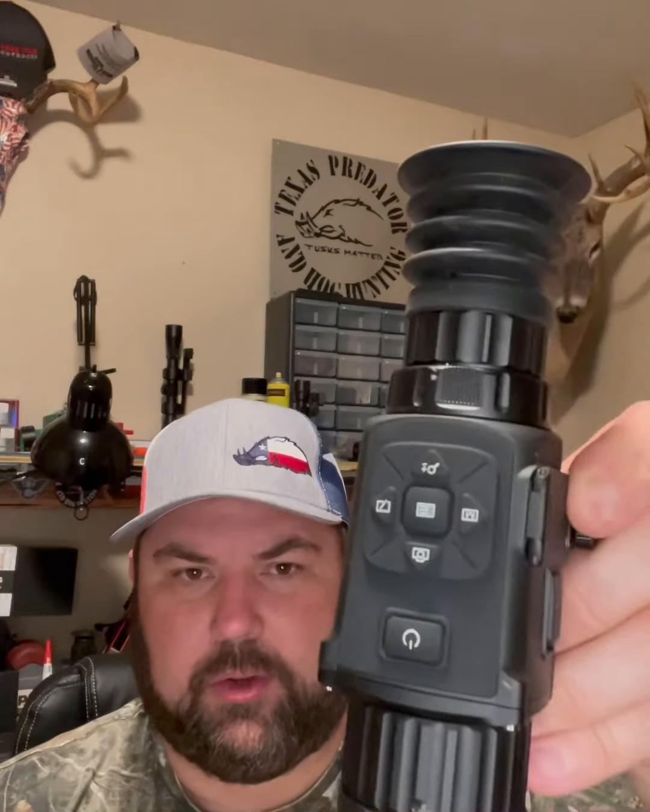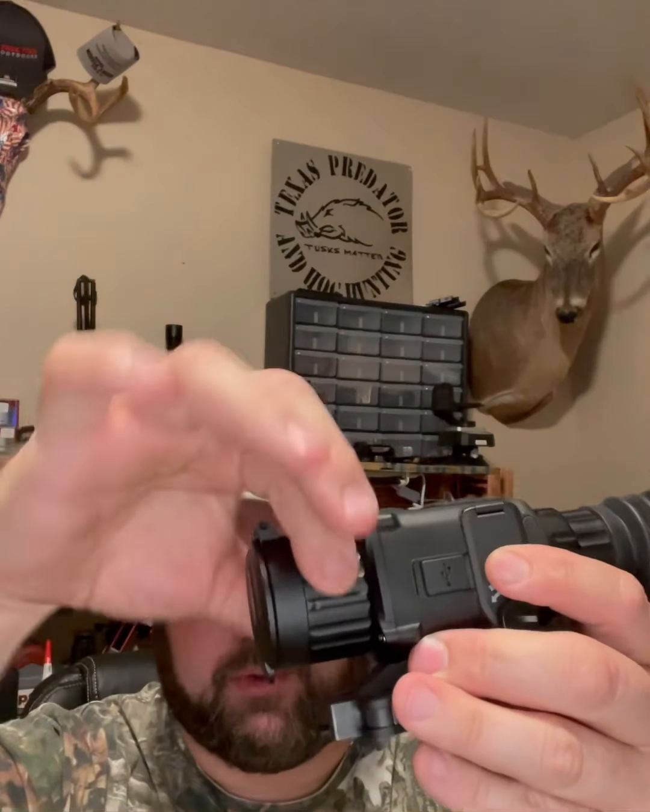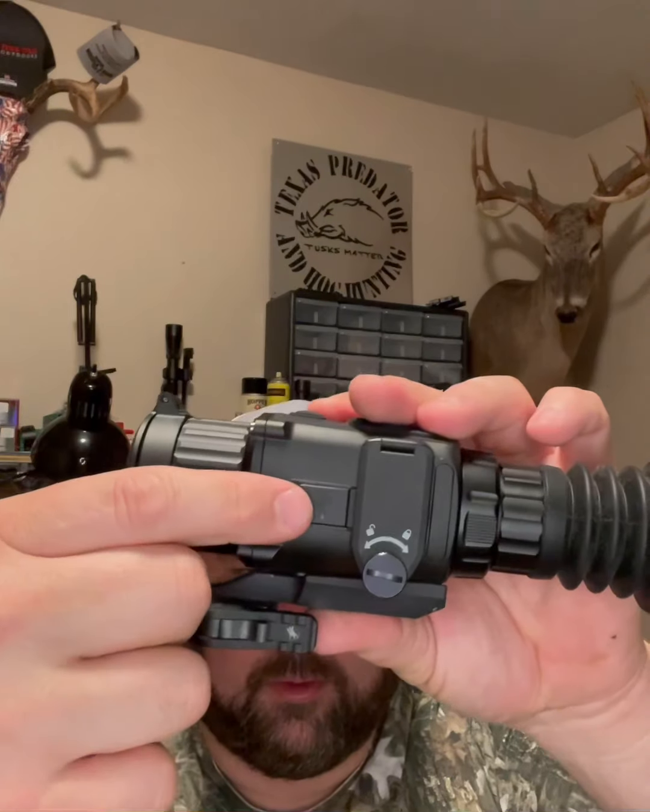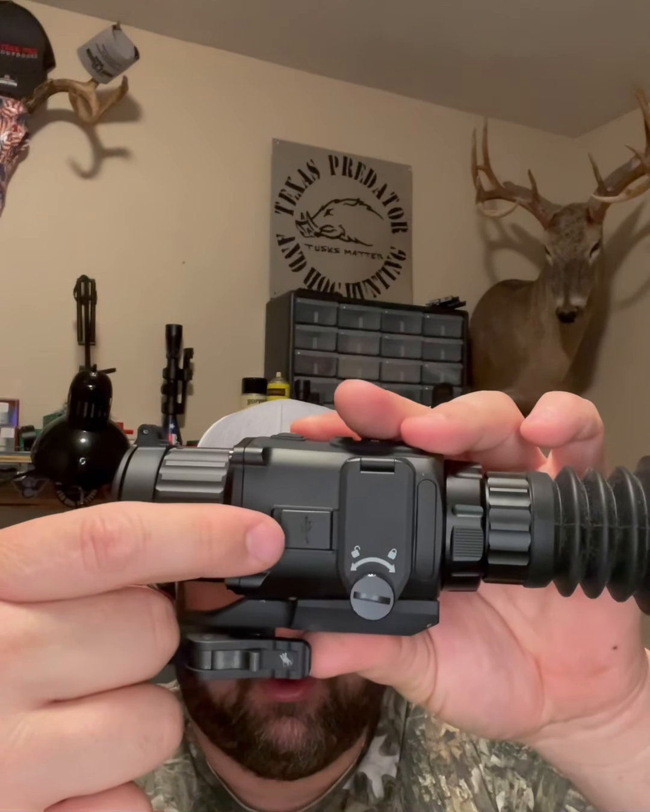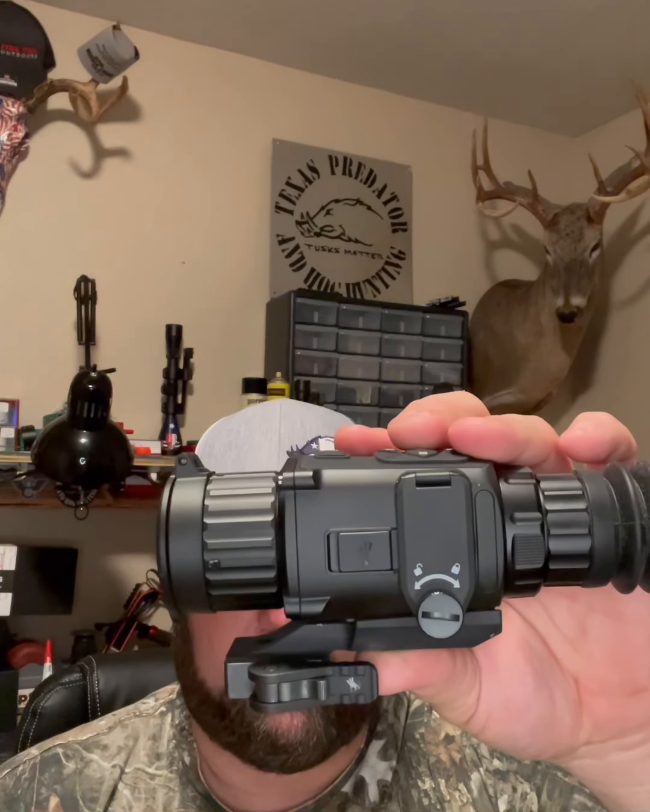You can see the button layout on the top. There's your end cap. It's got a focus, and there's focus right here for your eyepiece. Batteries go inside here. It's just got a screw. You unscrew the screw, and you can plug it in right there. Plug it in your computer and do the updates on the scope, or you can take your videos off.